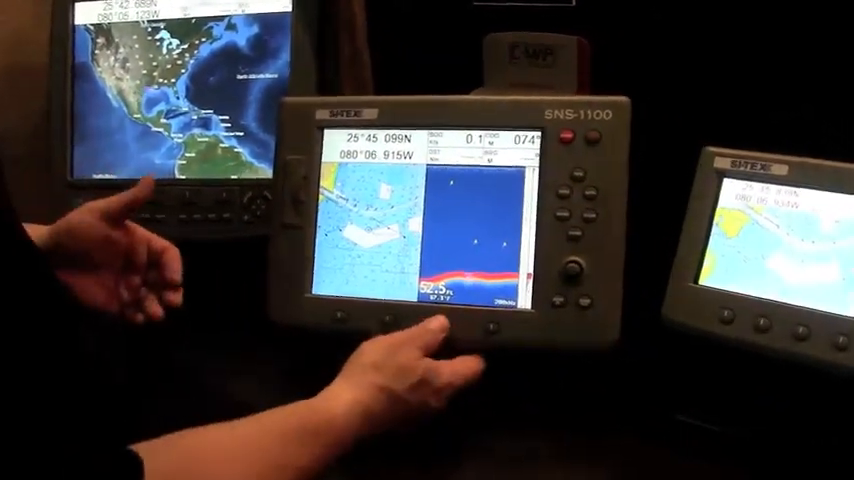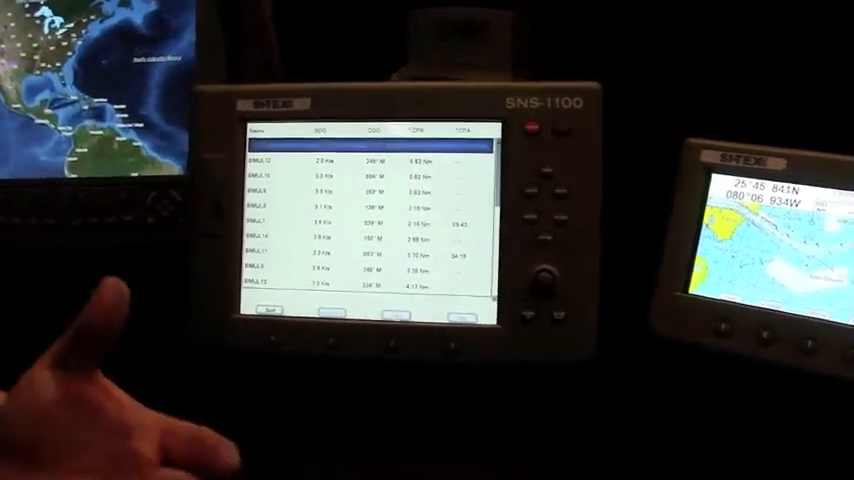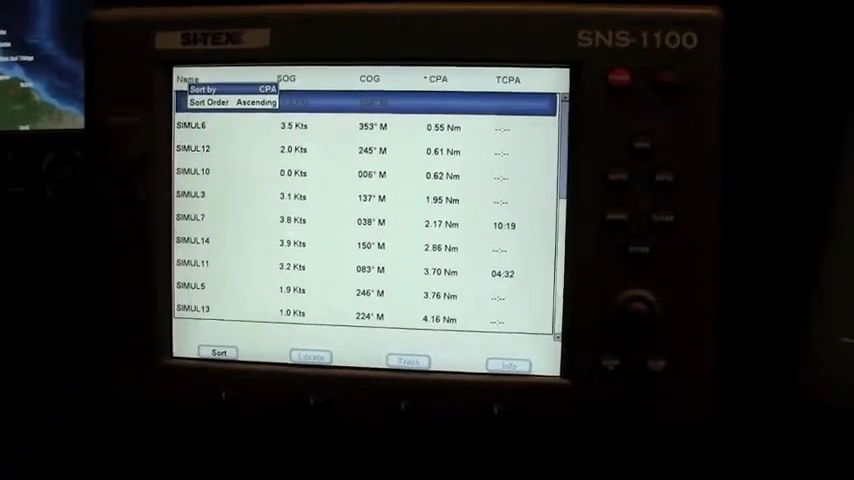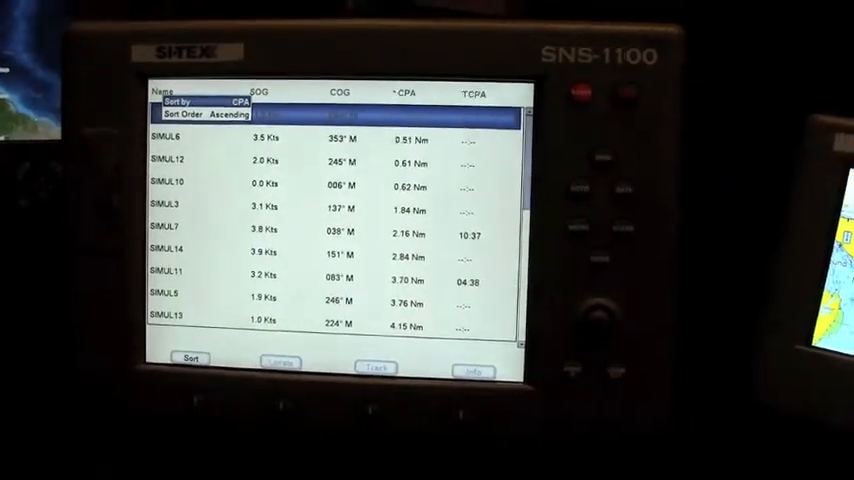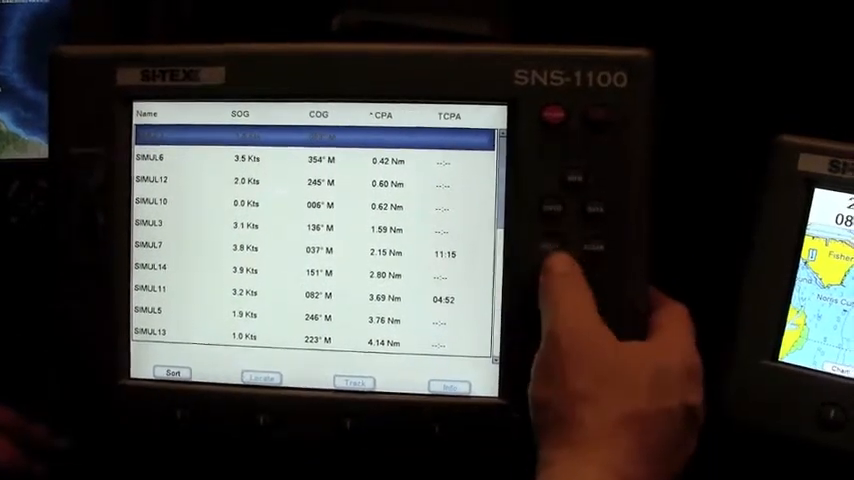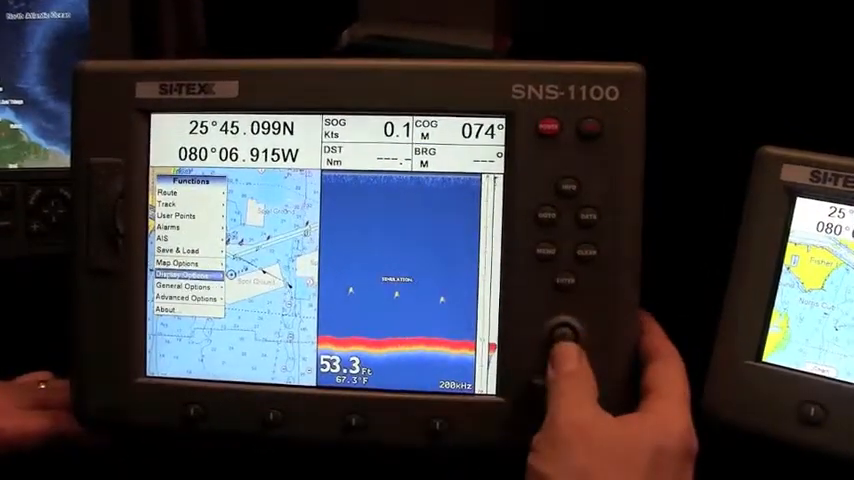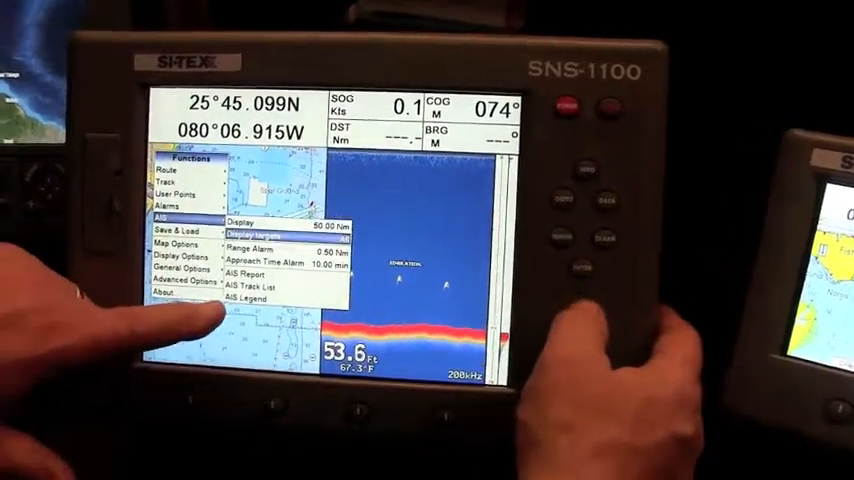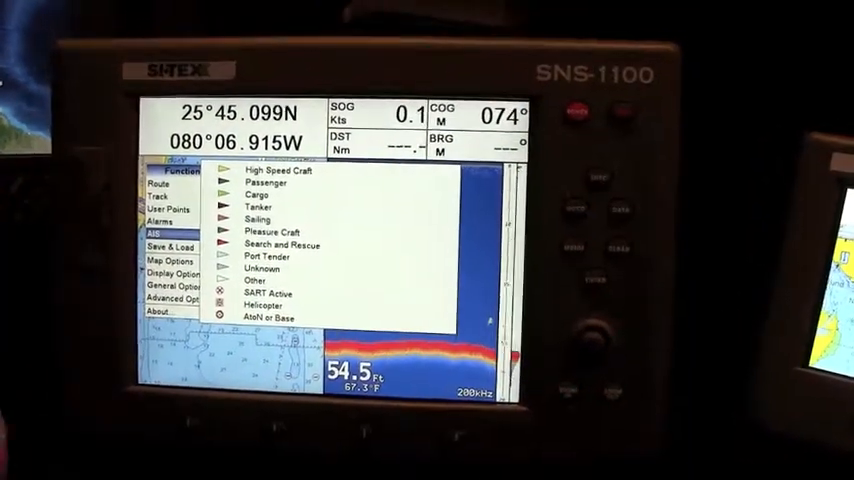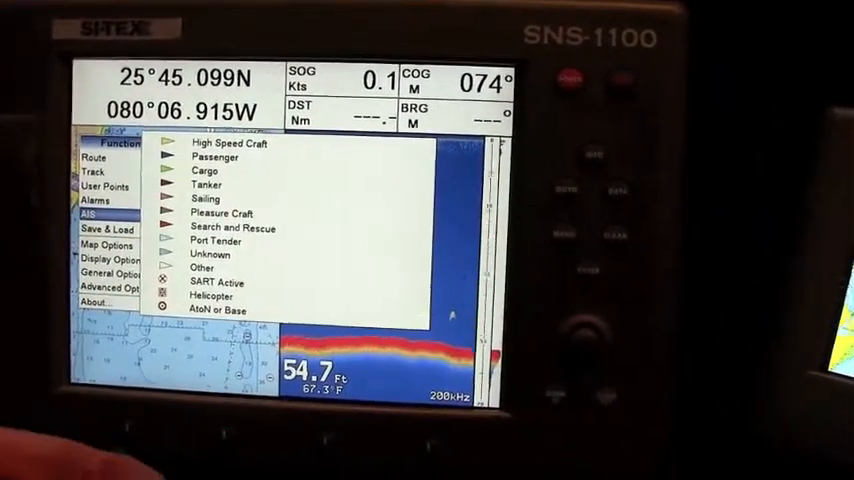The other thing we've done this year is we've added AIS, a tremendous amount of AIS capability to all of our chart plotters. This is the AIS report, and what this does is it allows you to see all of the AIS information in your area. What it will also do, let me see if I can get this up for you. When you have an AIS target on the display, you see the AIS legend right here. It colorizes the targets on the display, so just by a glance at the screen you'll know exactly what kind of target you're dealing with.